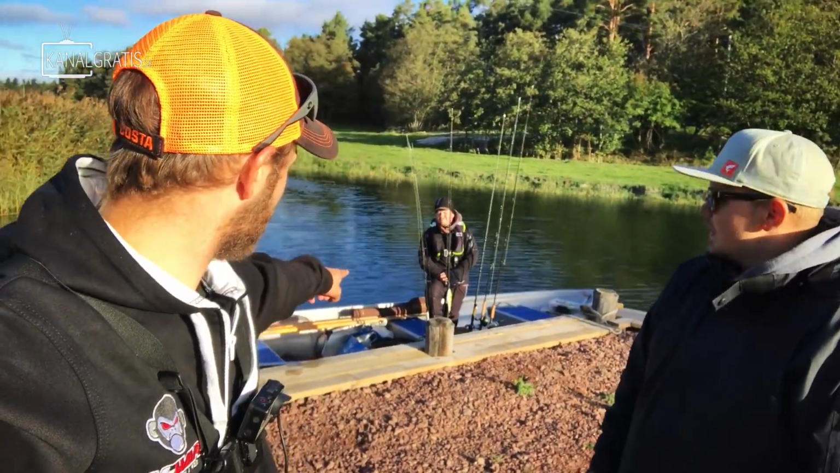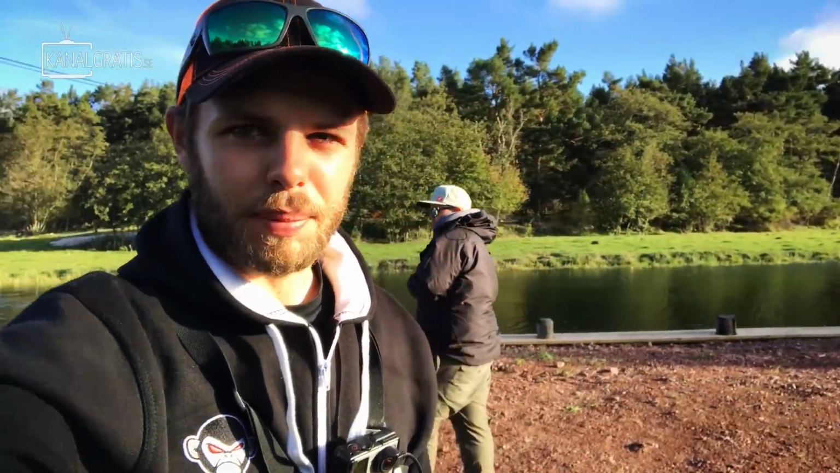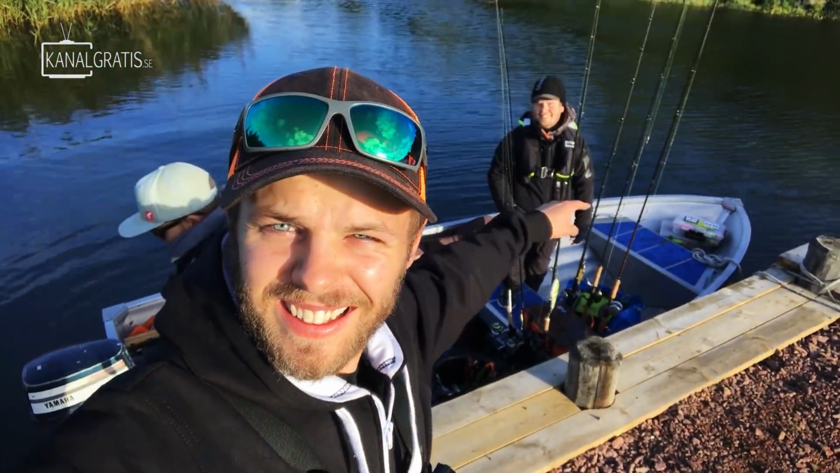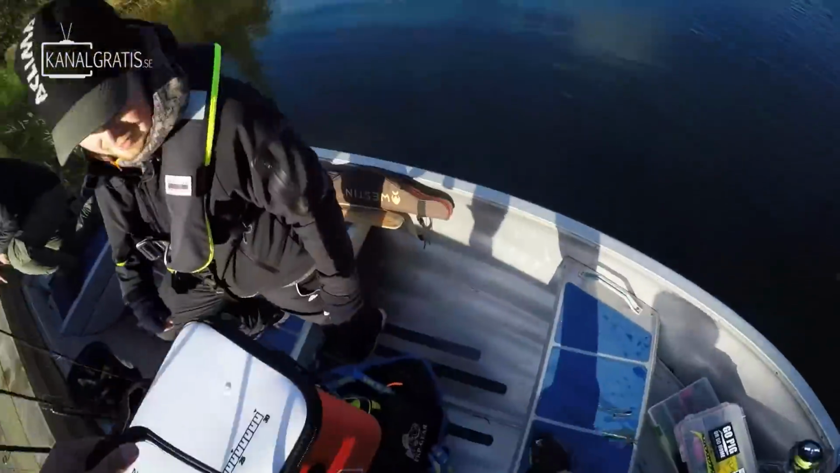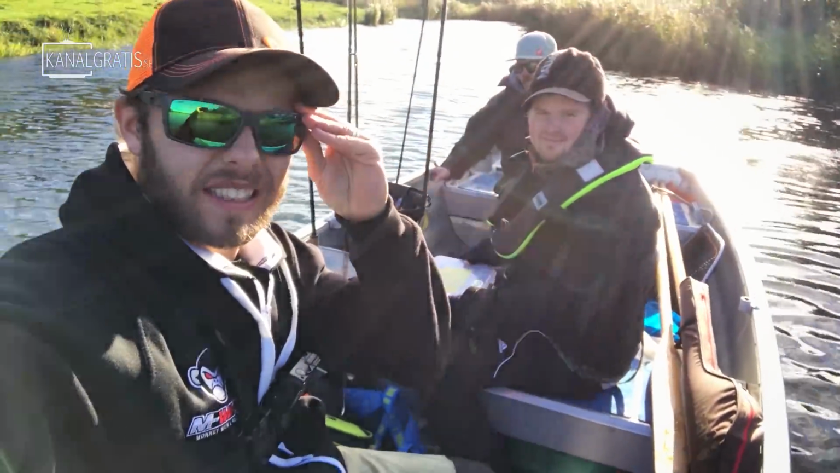We're gonna fish from this beautiful little boat and we're gonna fish the Åland archipelago. We're far out in the archipelago, fishing some clear waters. So what do you say? Should we get started? Oh yeah. Yeah, let's get in the boat and head out there. See if we can find any good sized fish. Let's go! Wow, so clear water. Let's roll! Glasses on so we can see better.